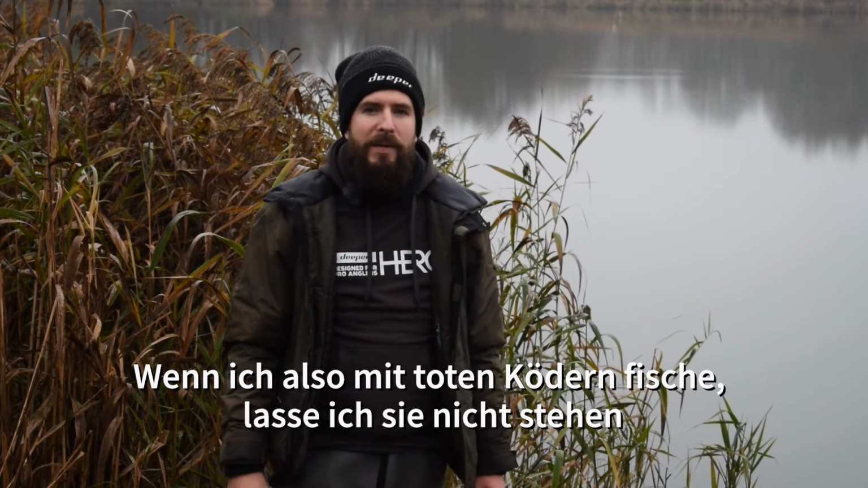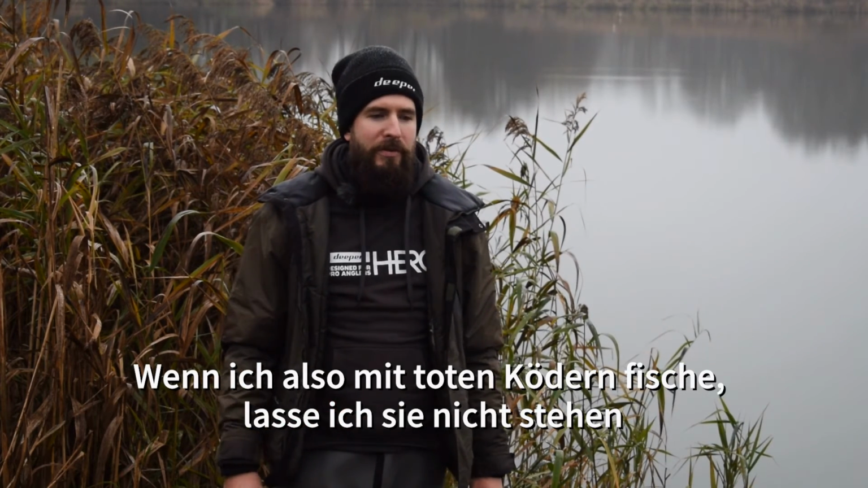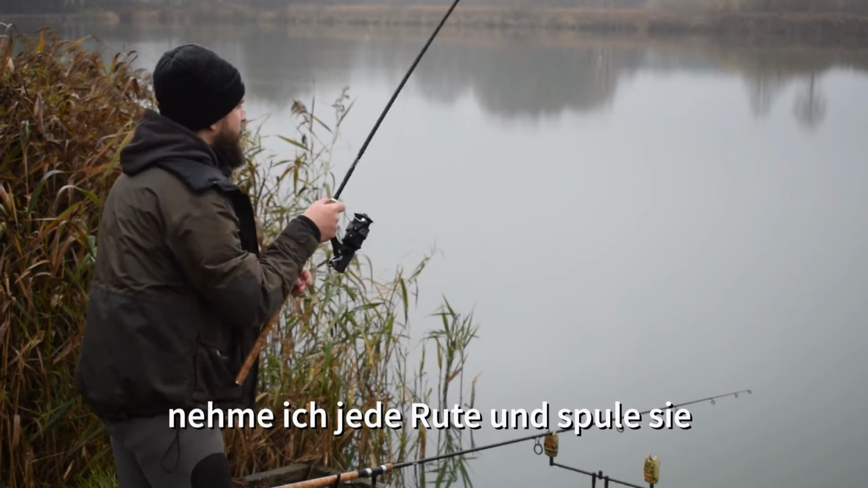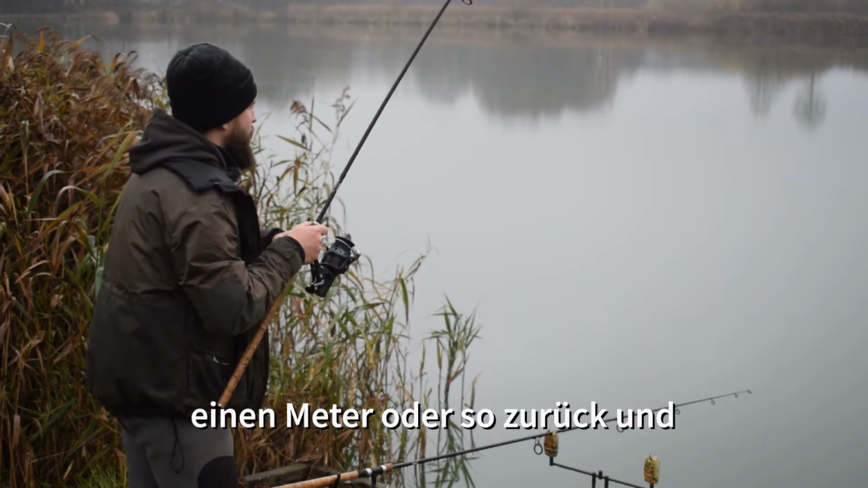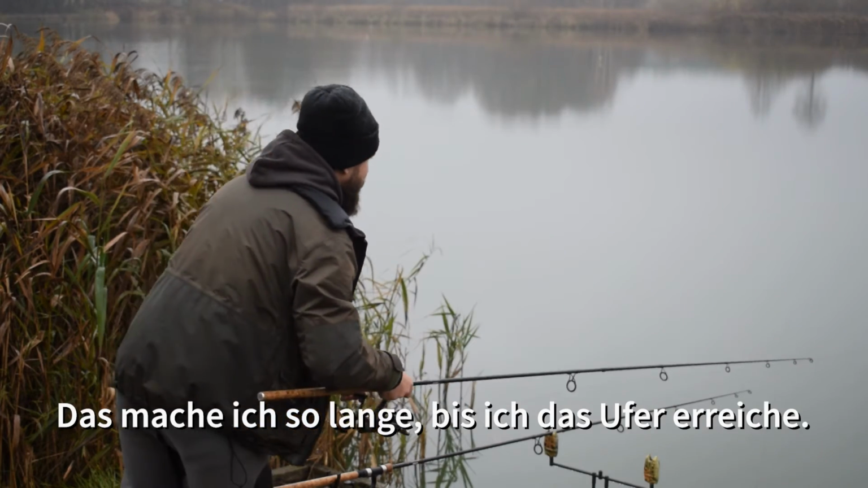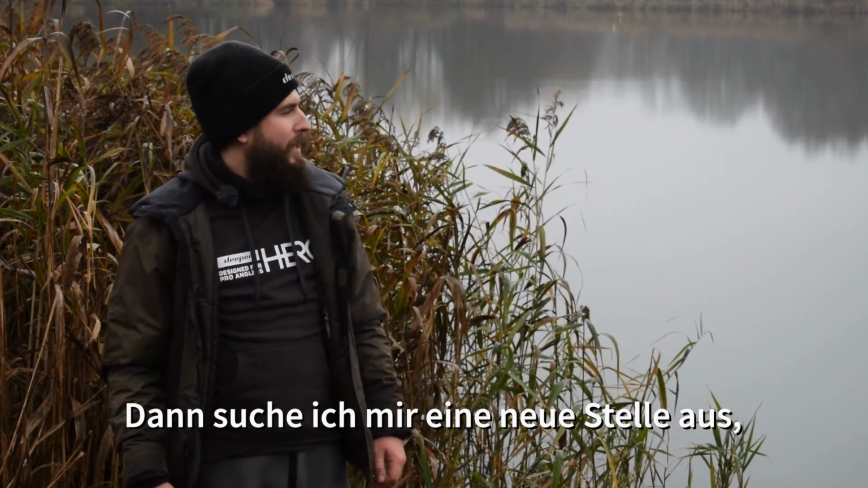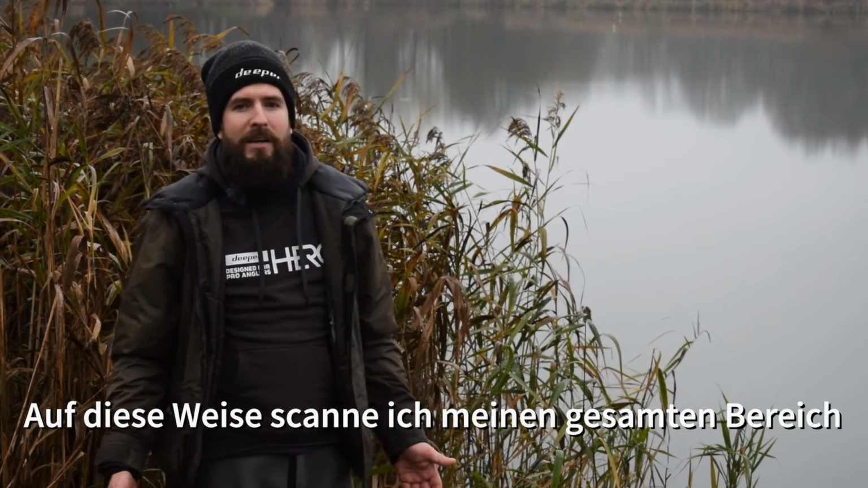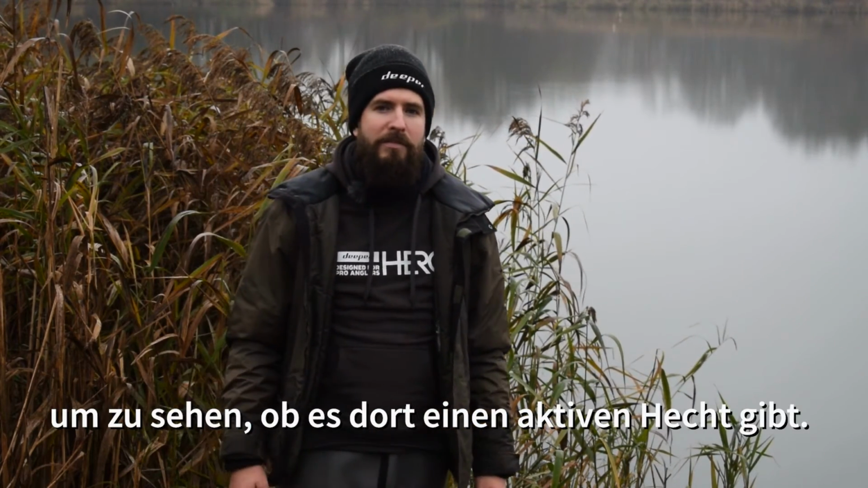When I'm fishing dead baits, I'm not leaving them stationary. Instead, every 10 or 15 minutes I take each rod and reel it back about a meter or so, and I do it all the way until I reach the bank. Once I do that, I'll pick out a new spot, cast out, and repeat the same thing. This way I'm scanning my whole swim to see if there are any active pike in there.